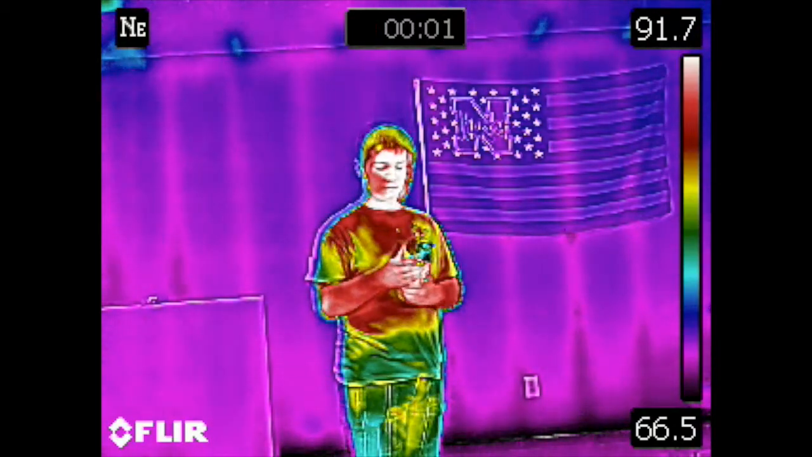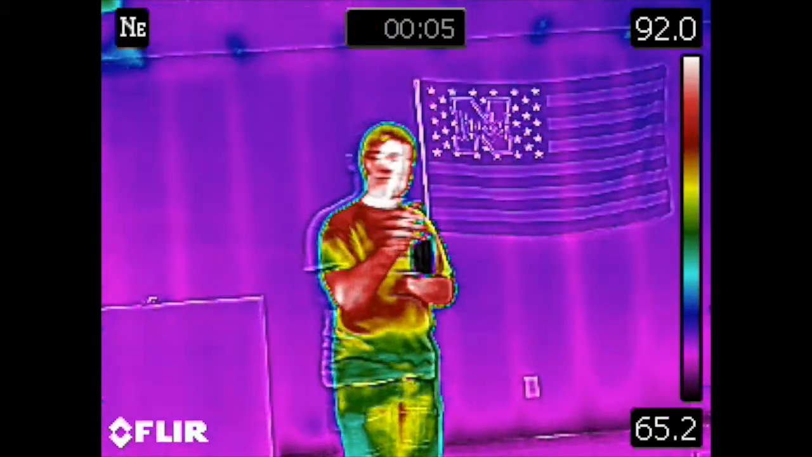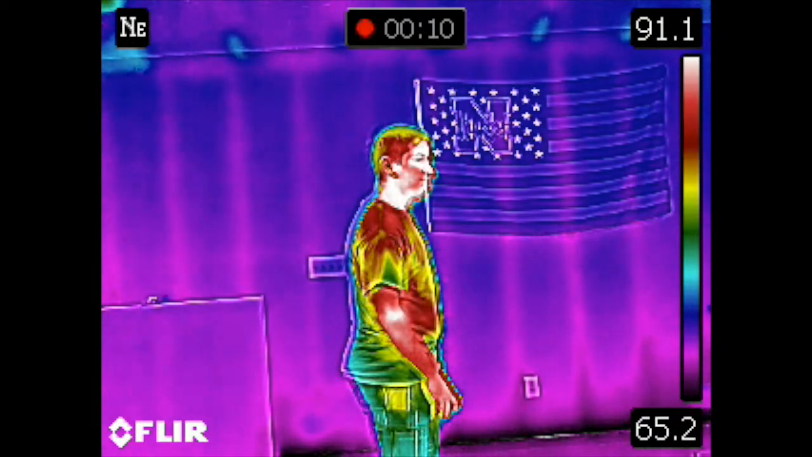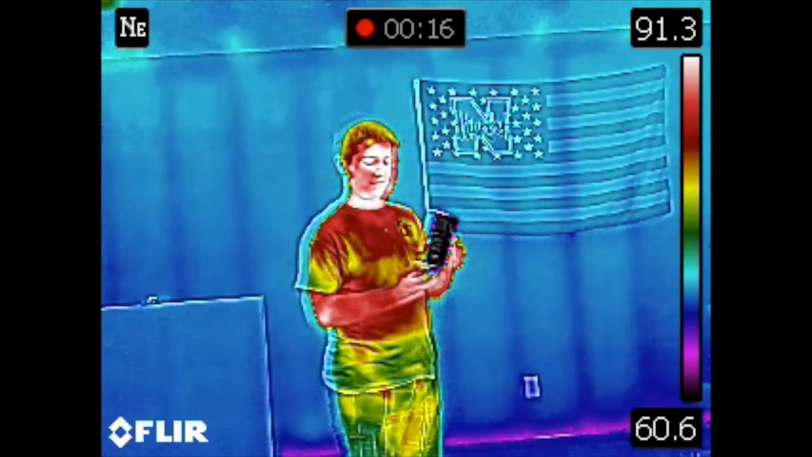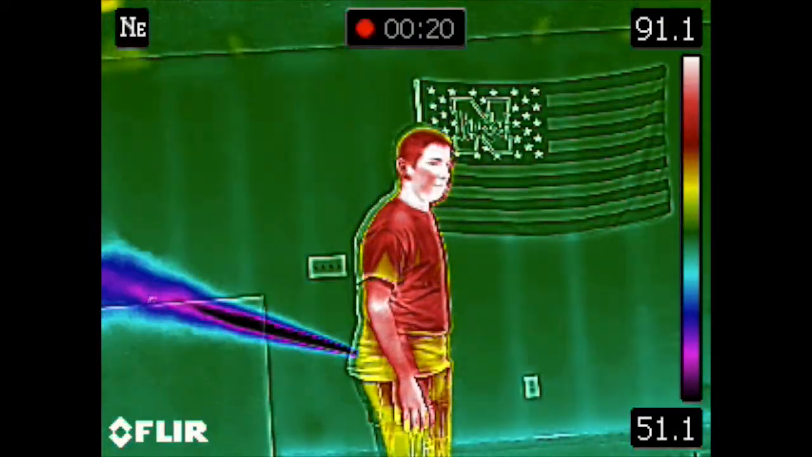Okay, we've set up Elijah to bust this myth. If we take a regular can of air and hold it right side up, we get a very light dusting. And then if we take that same can and hold it upside down, whammo, we get a blowout. Ta-da!